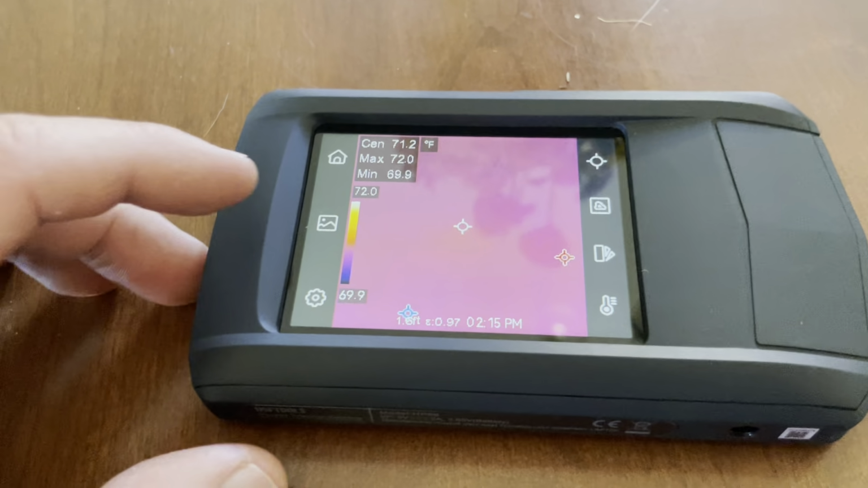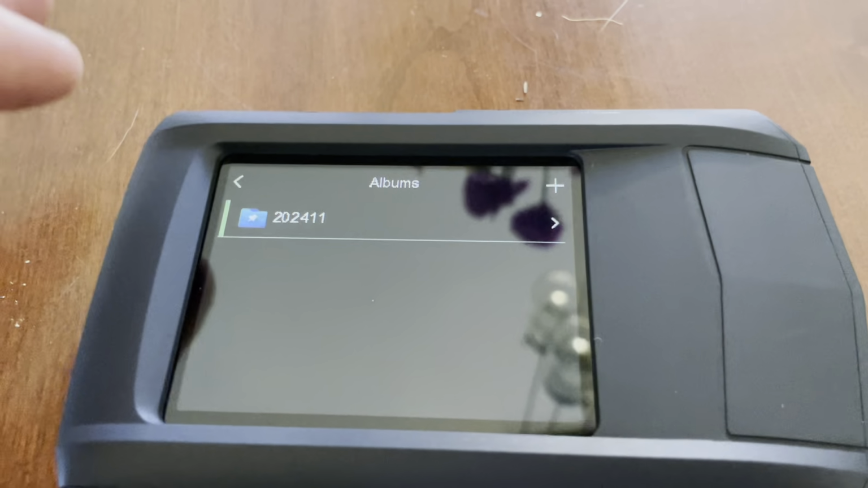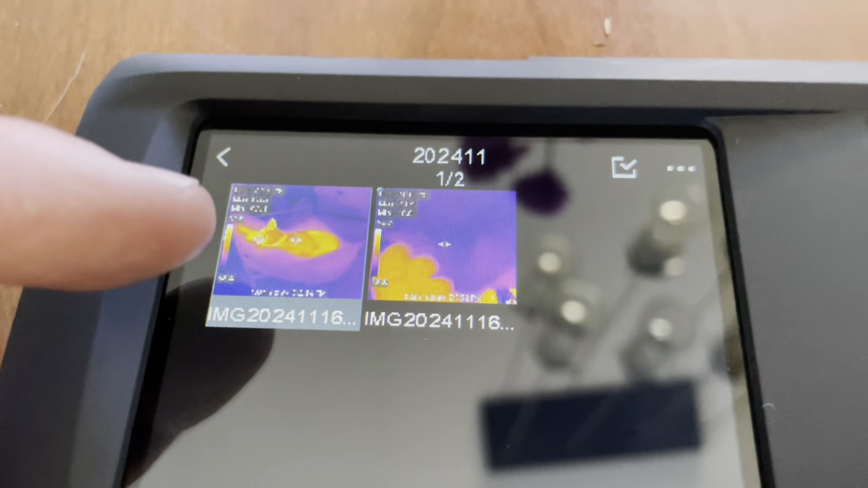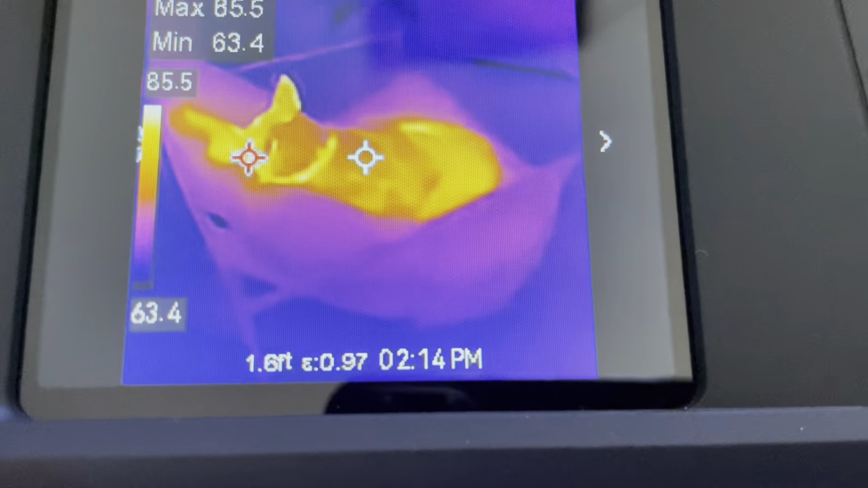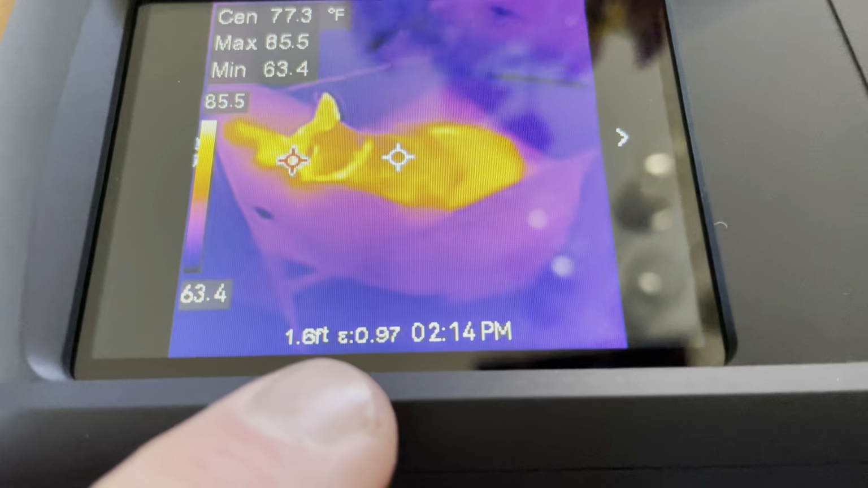Now, if you want to go back and review the images that you took, we'll just click this little icon over here. It brings up our albums. This is the only one I have right now. And when I click on that, you can see two images that I've taken. Aspen Dog's on the left. Let's click on her. And as you can see, we have all sorts of great data that was captured. The temperature, including the distance and the time and the date down here at the bottom.